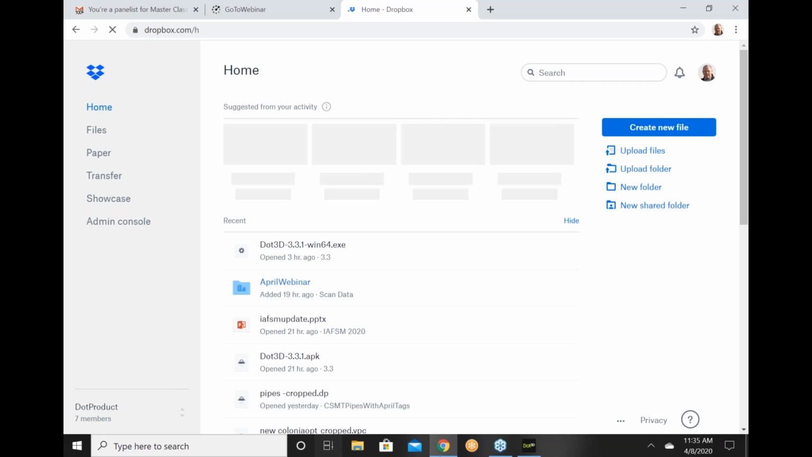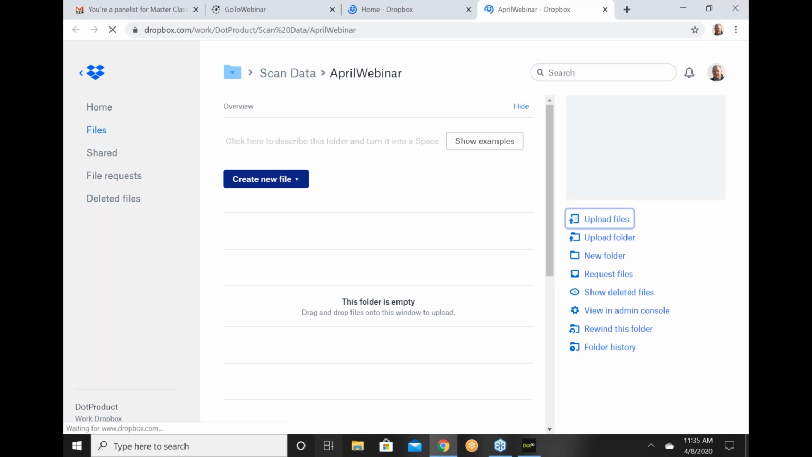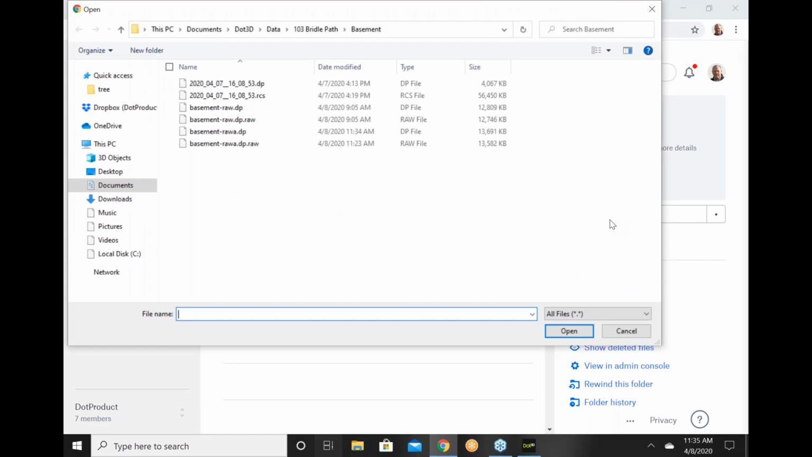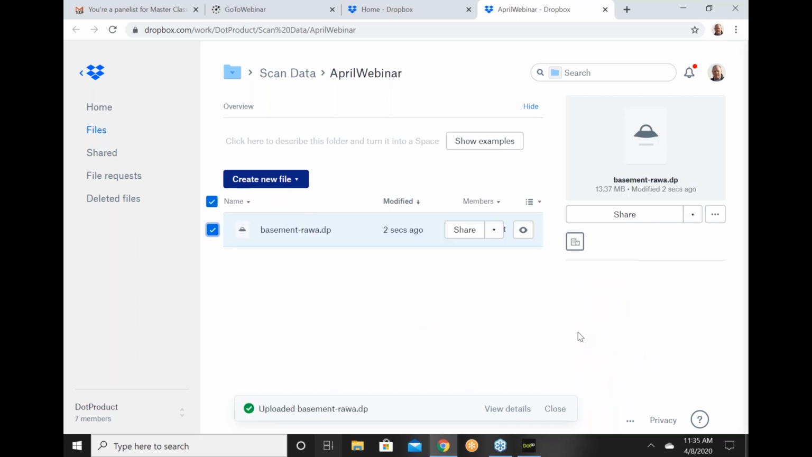So I created a folder yesterday, and we're going to upload that file that I just took. And it's similar for other sharing applications that you use. And I go and find this file. There we are. Open. And it's saving it. So now that file is available to Chris because it's in Dropbox already. It's that fast. That was only a 12 megabyte file.